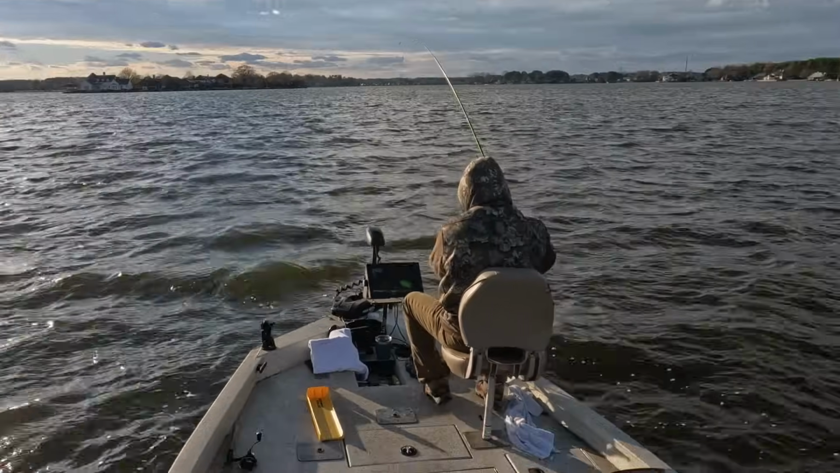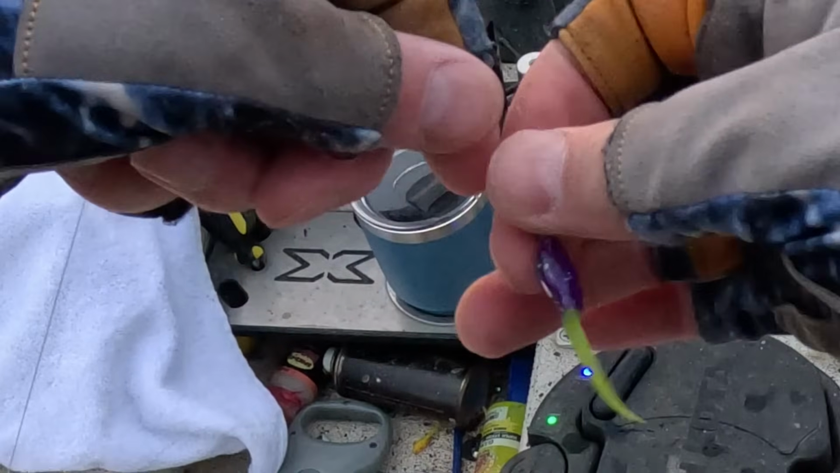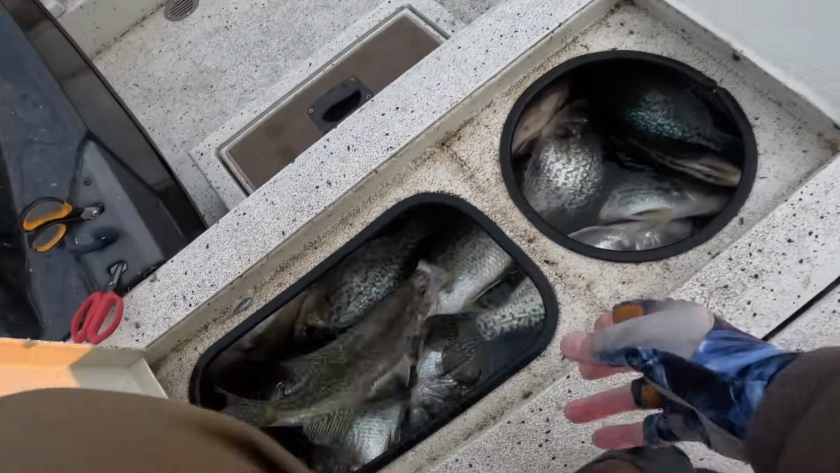It's winter in Mississippi, and we're catching nice sized crappie with a tiny 64th ounce jig. I've got some awesome LiveScope footage for you, and I hope you like it.